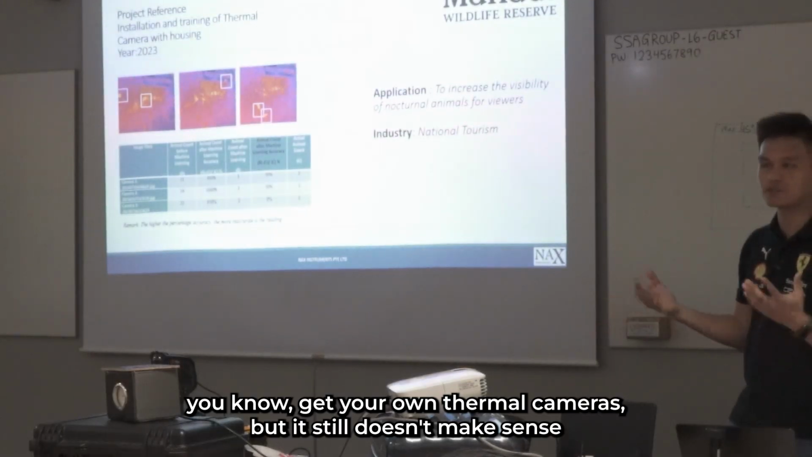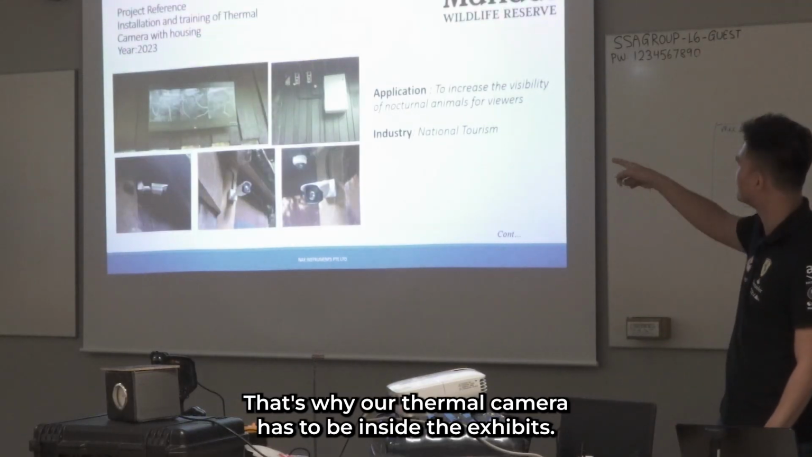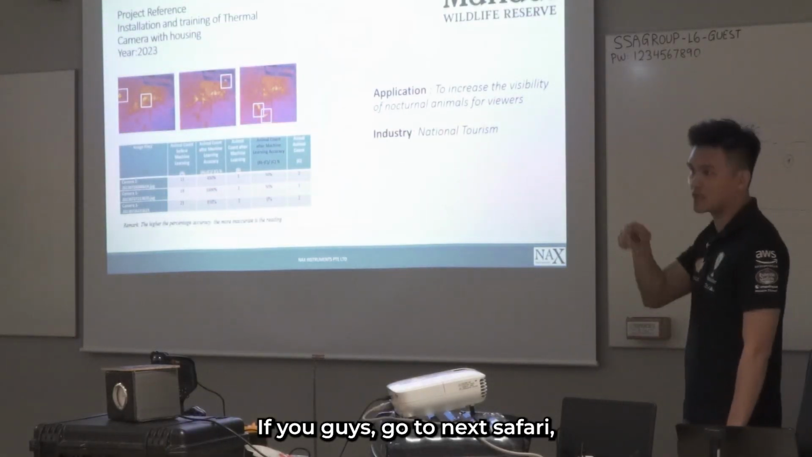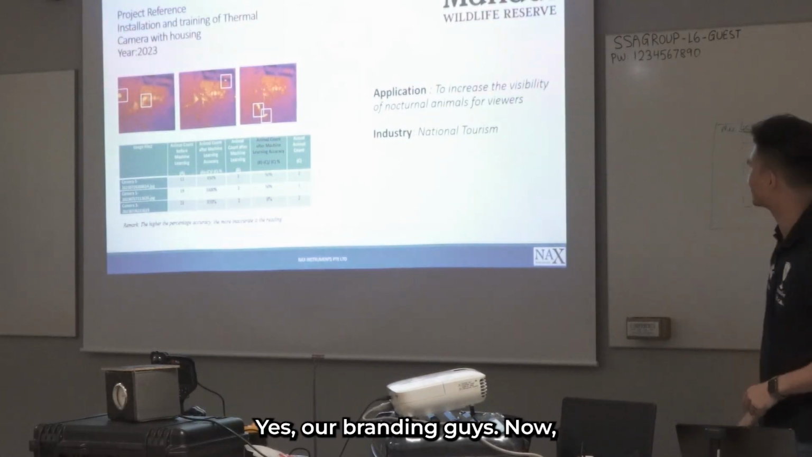But it still doesn't make sense because usually there's a glass panel there. We cannot see through one. That's why our thermal camera has to be inside the exhibit. Yeah, very interesting. If you guys go to Night Safari, you can just take a photo of this and show it to me. This is our project. It has our branding there as well.